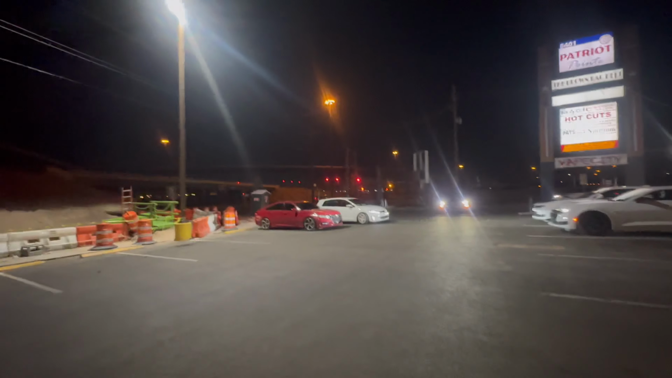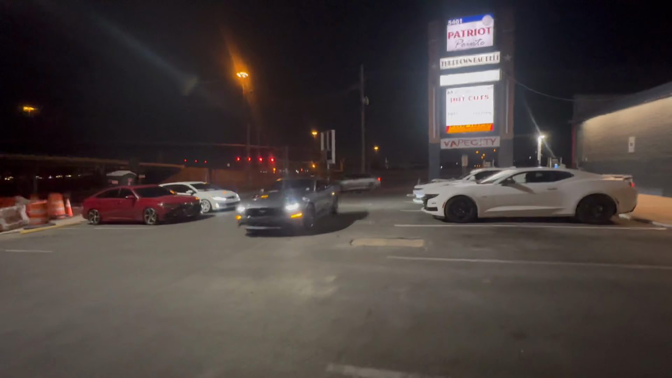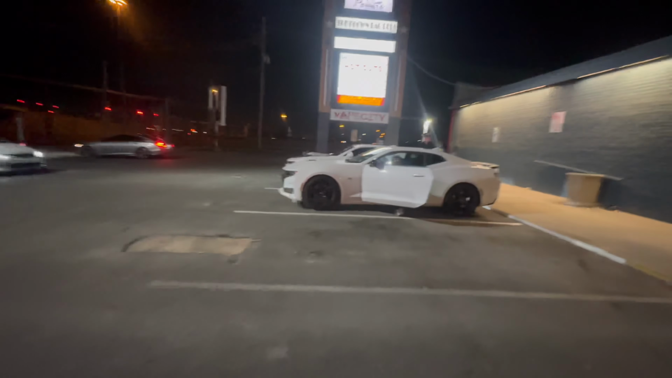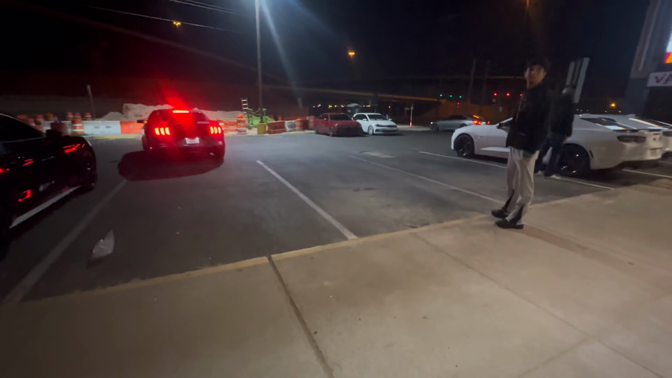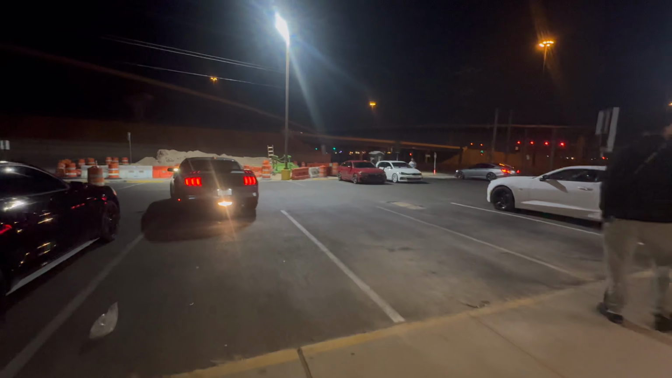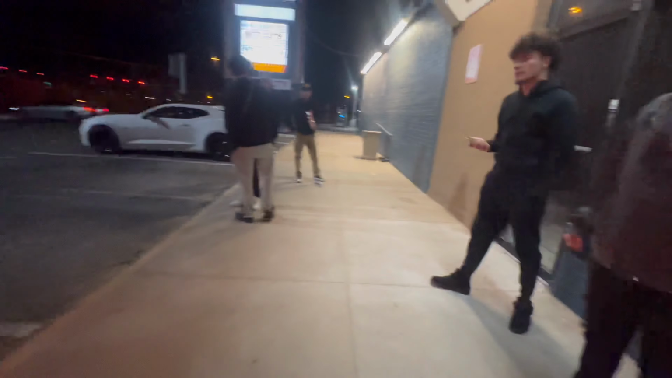The 5.0. I expected a little more out of the GTI, honestly, considering they're light and whatnot. But Mero got them by. How bad was it? You were right, bro. Destroyed, bro. It's not even worth pissing gas. No, we did the same thing.